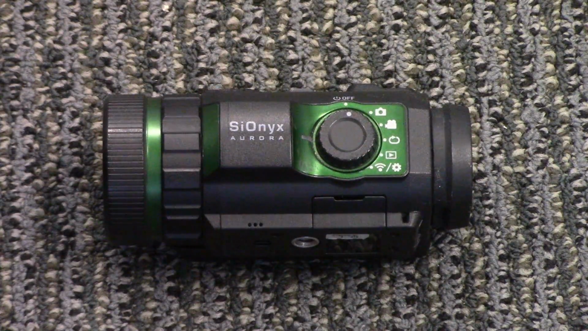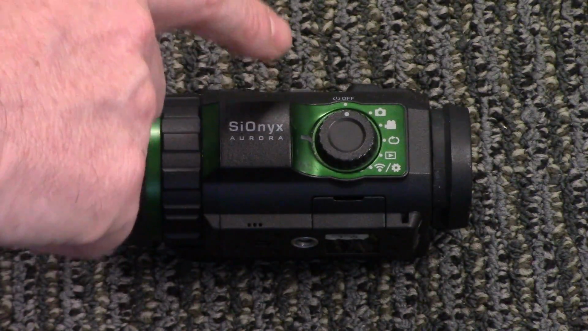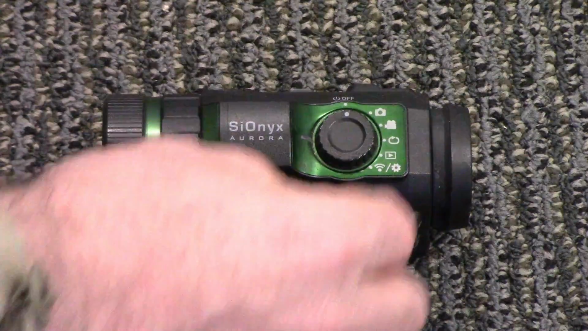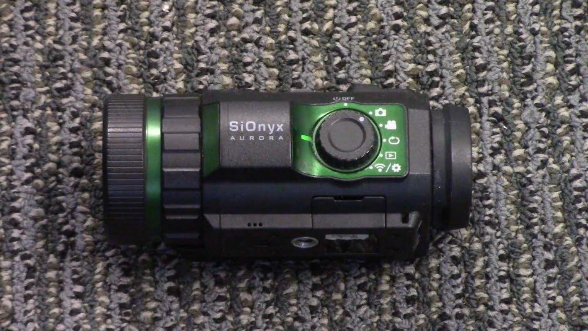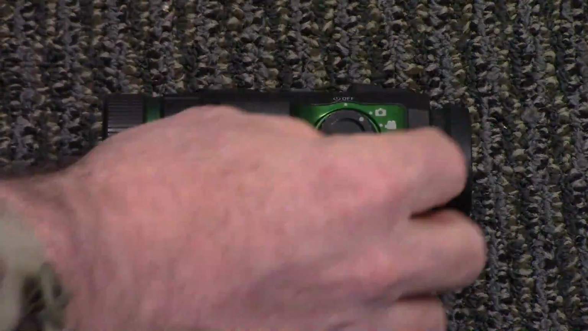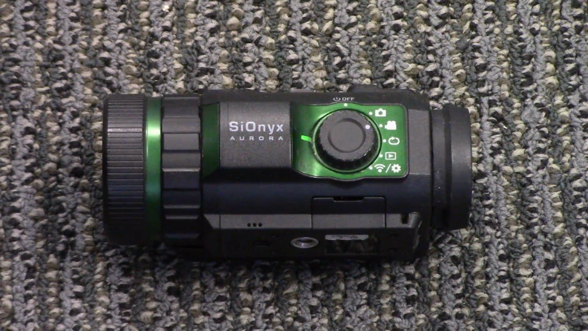Next we have the modes of the camera. Alright, if we turn it to the first position, the 12 o'clock position is the off position. We go ahead and move to the 1 o'clock position. That is the still camera position. And if you want to take still pictures, this camera will do it. It's 720p, and you just hit the red button on top, and every time you do that, it will take a digital picture.